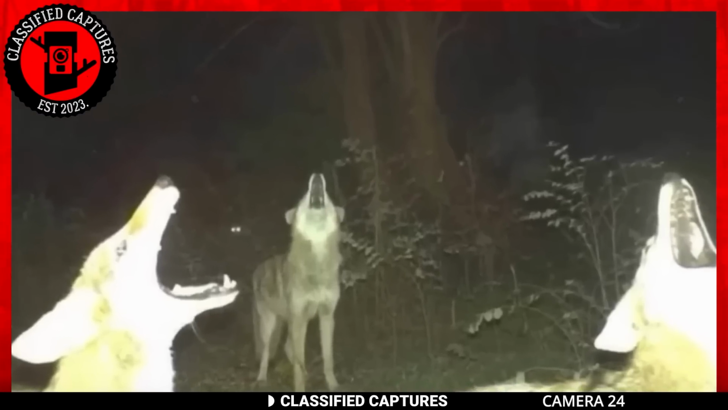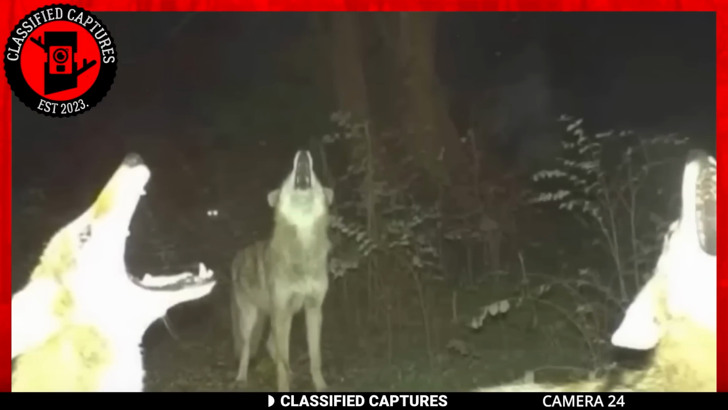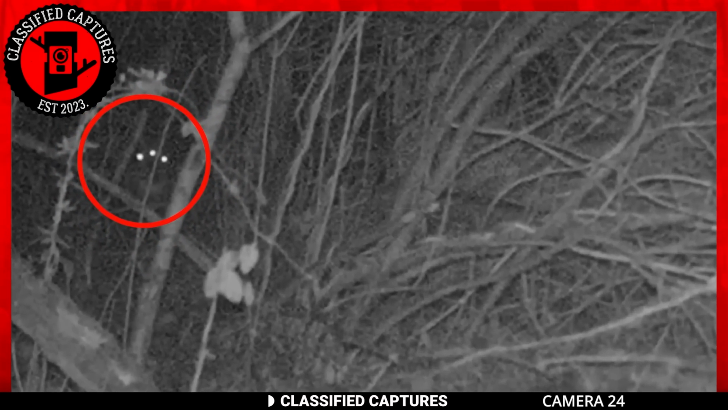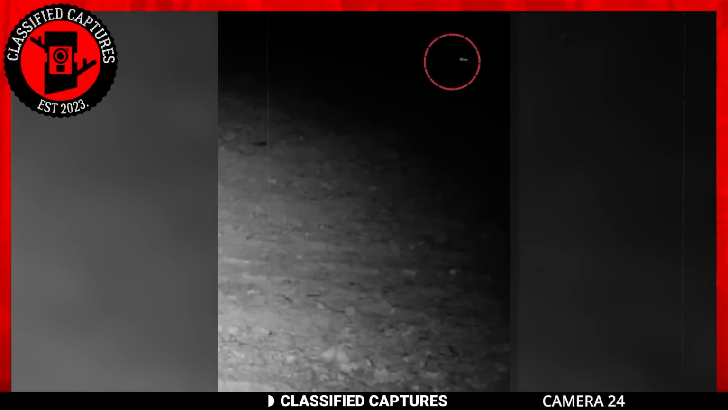In it, you see wolves howling, but take a closer look at the background. That's right. You see it, don't you? Those two eyes look like they're stalking those predators. What about this image that was taken from another Trailcam footage from the same area in the Mexican woods? This time, the eyes are three. Could it be two or more different creatures stalking the wildlife animals?